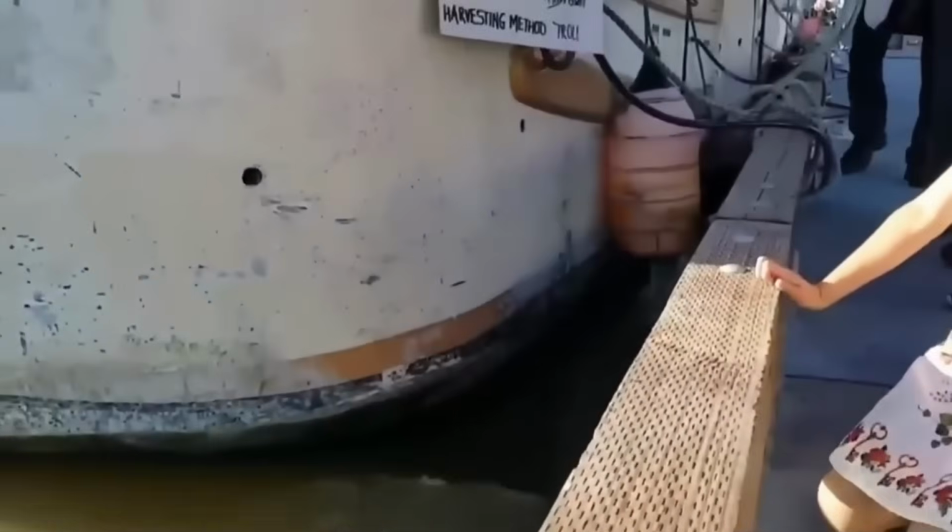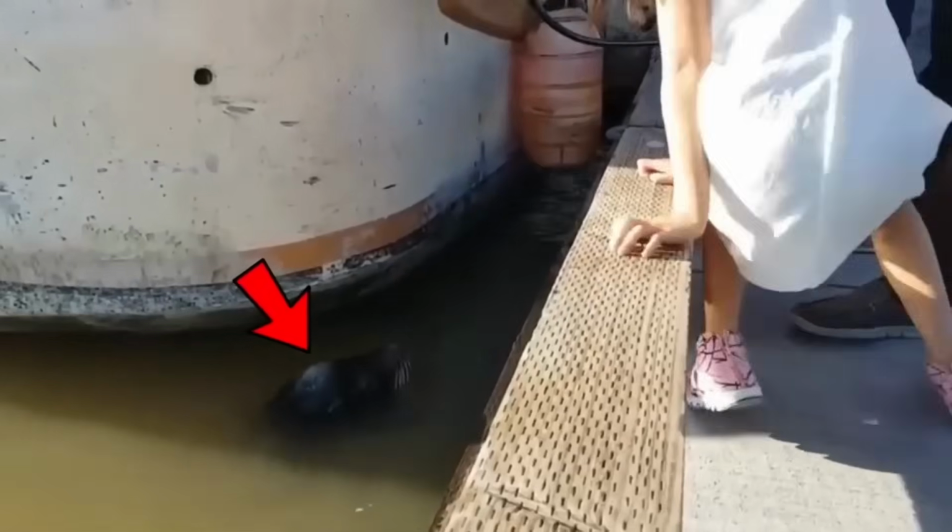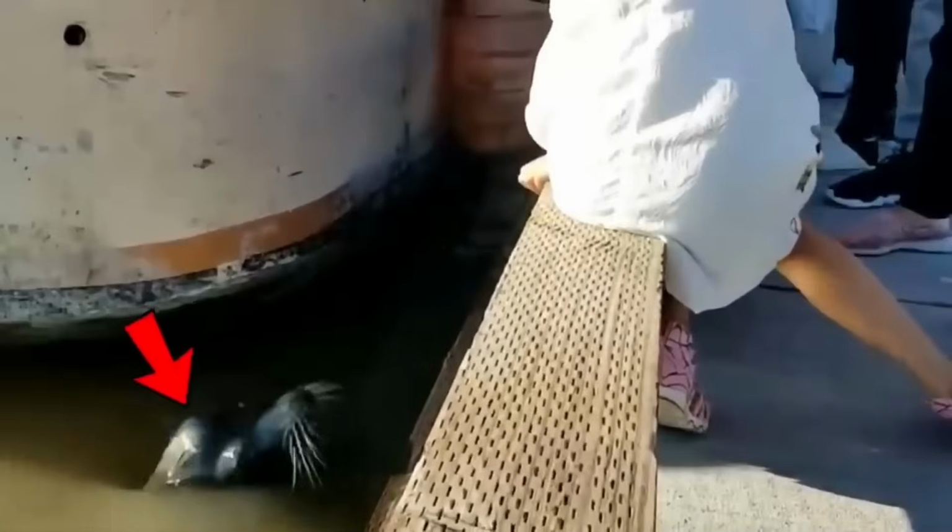A sea lion. Okay, so I've got a creepy story for you. A girl was taking a break near the harbor when, out of nowhere, a sea lion popped up, grabbed her, and dragged her into the water.